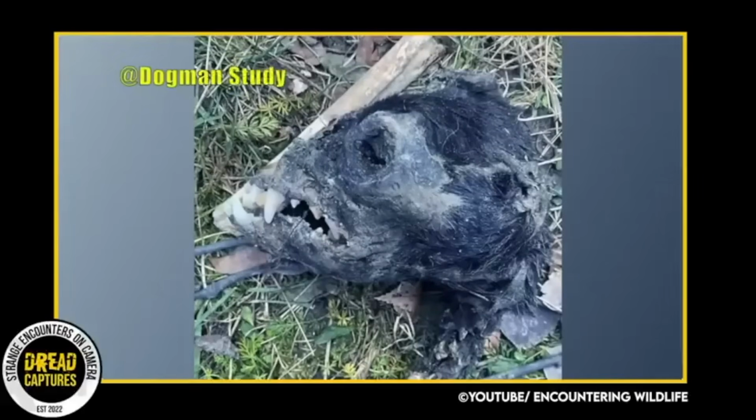Since he's posted it, the picture has gone crazy on the internet, and lots of folks have been trying to guess what it could be. A lot of people have theories, but nobody knows for sure. Some people are saying it's just the skull of a bear, but what do you personally think? To me, this looks like a dogman skull. The lower jaw protruding out kind of makes it look like a gorilla as well.